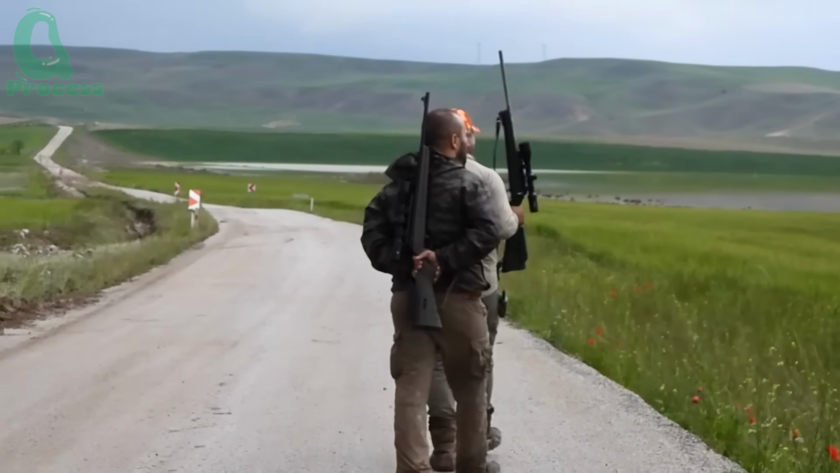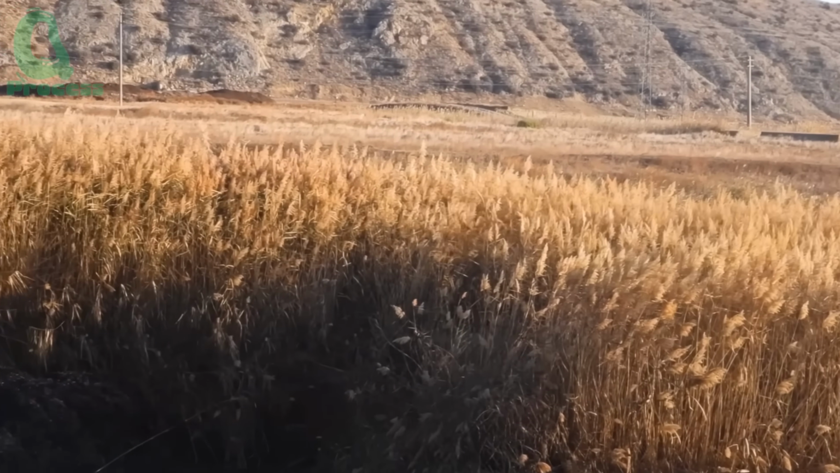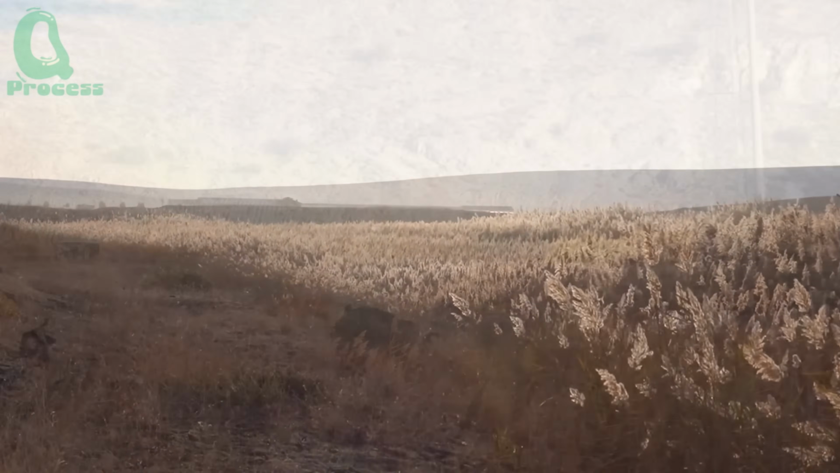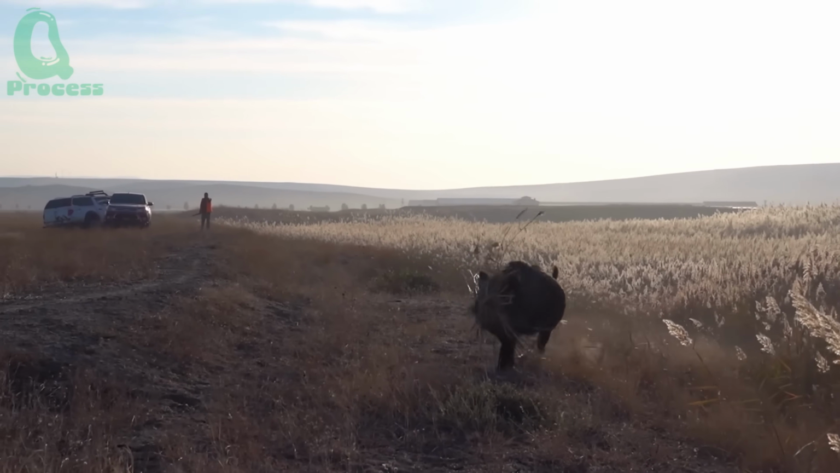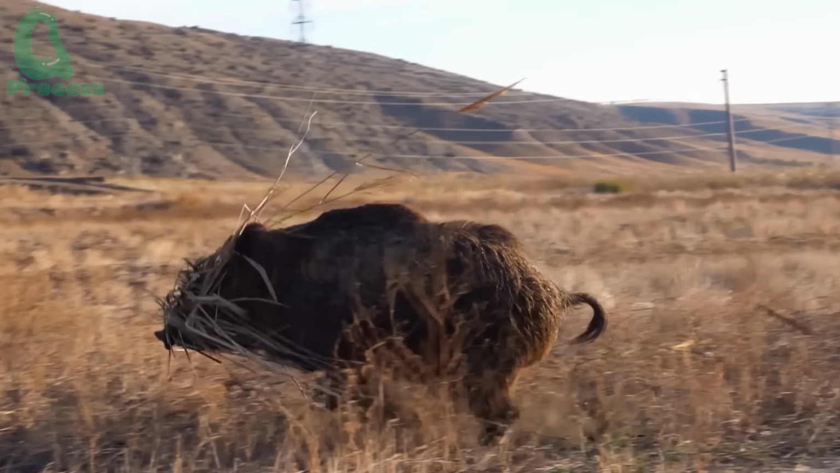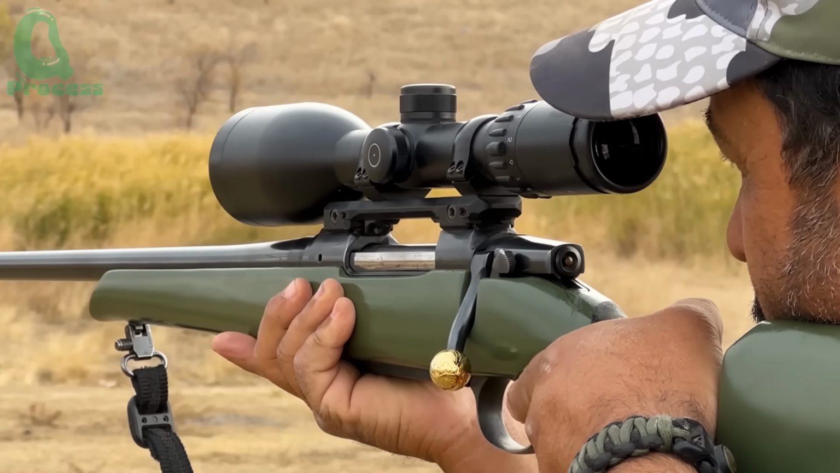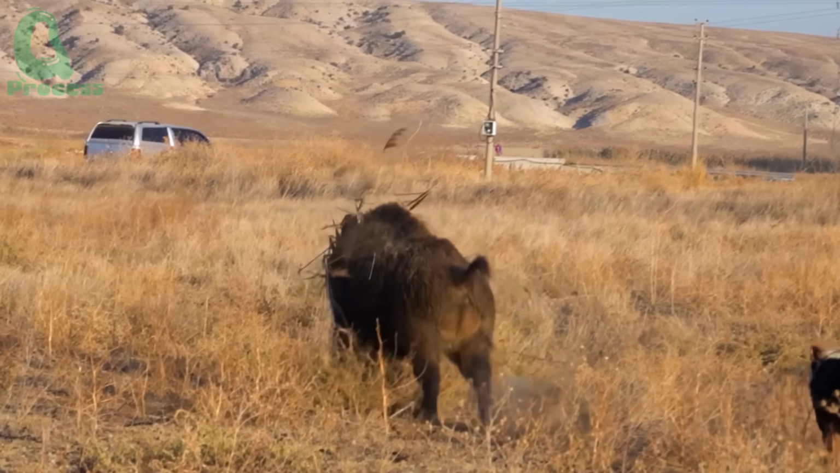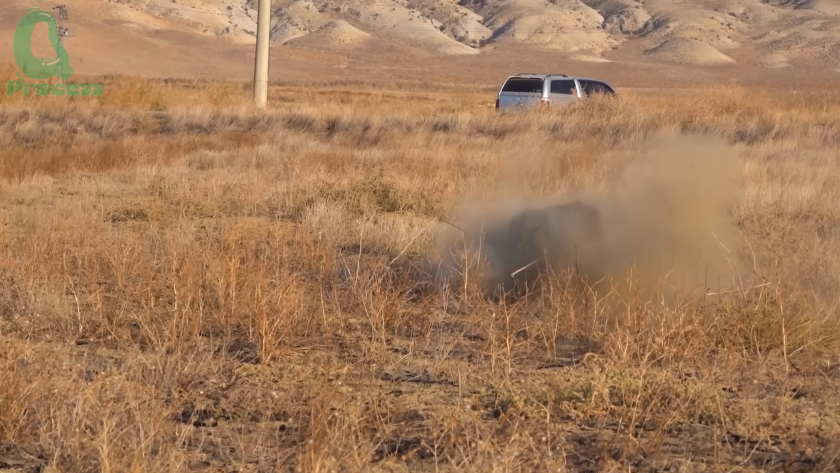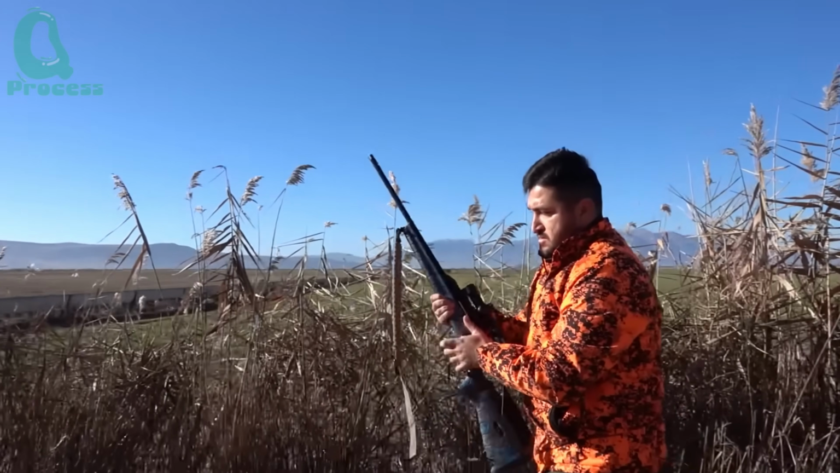Just when it seemed like things had quieted down, another wild hog suddenly burst out of the brush. It let out a sharp grunt and charged straight at the hunters, a living projectile, with the pack of dogs close behind. The team reacted instantly. One hunter dropped to a knee, locked in, and took the shot. A single, sharp crack. The hog went down hard, less than 20 feet from their position. But it wasn't over yet.